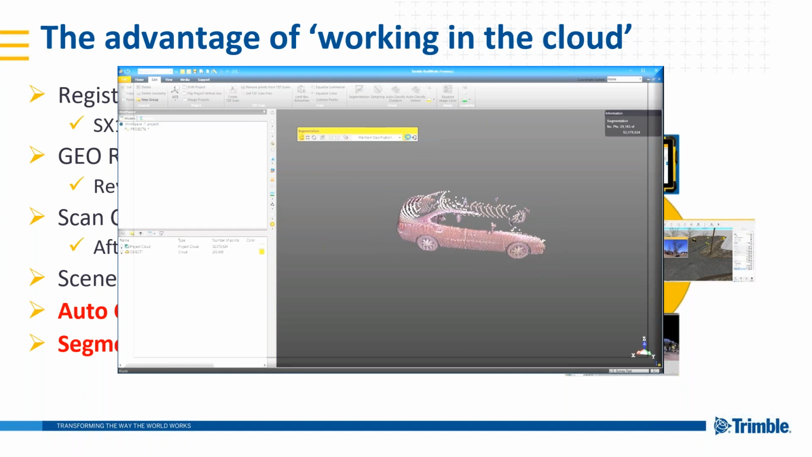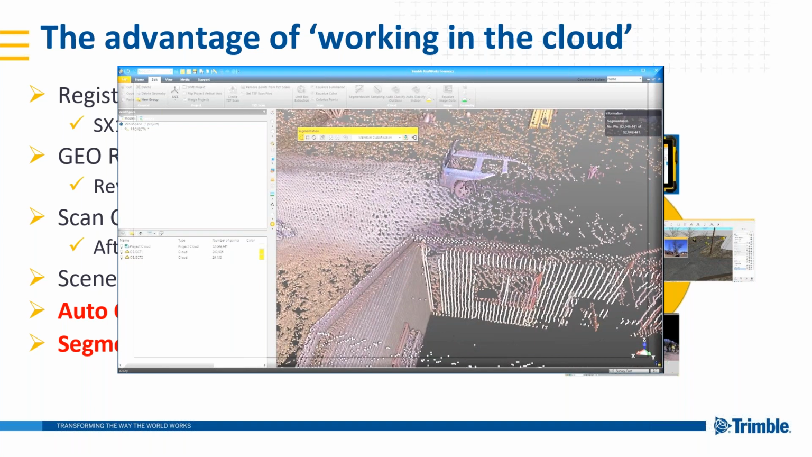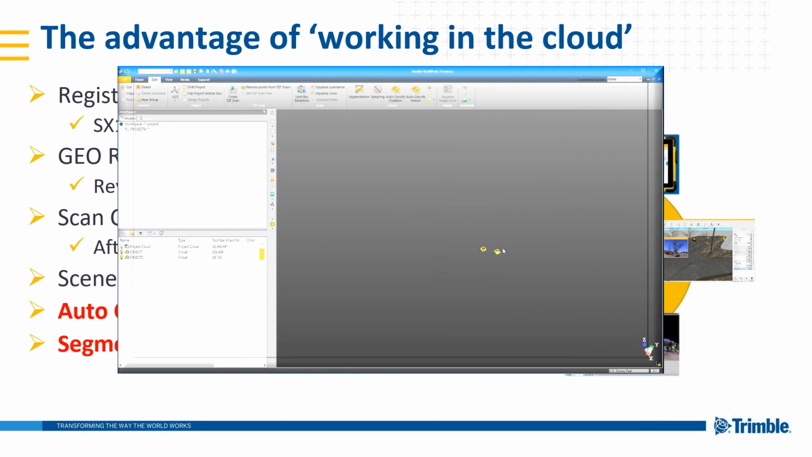So now I'm going to create another new cloud, and this will be called Object 2. Now, when I'm done with this, you'll notice that our 2 cars are here, and they're called Object 1 and Object 2. So I will just call this Car 1, and this will be Car 2.